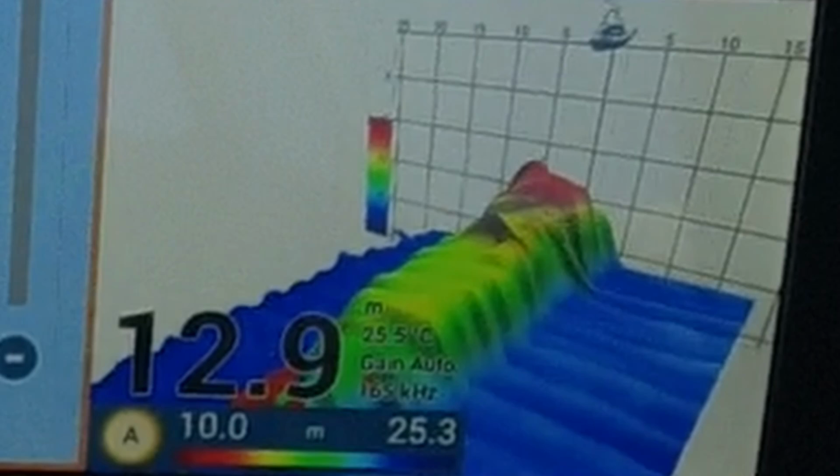The 3D view is a pretty good image of the wreck. It shows the orientation of the ship very well.